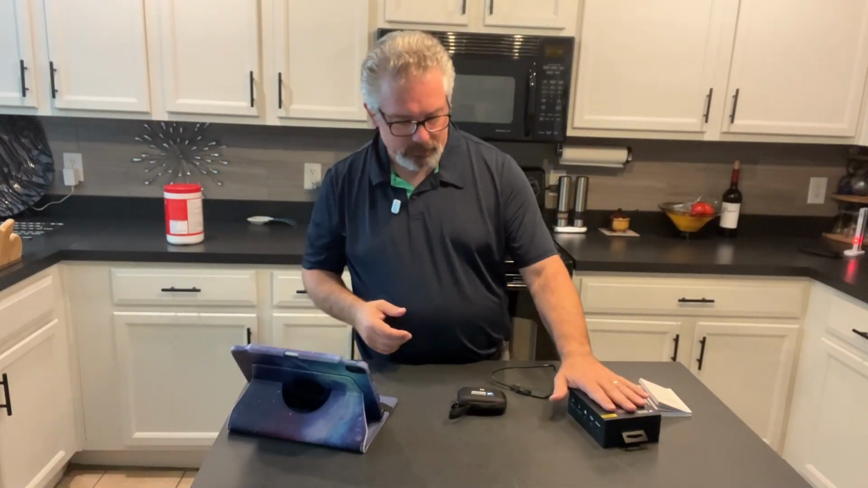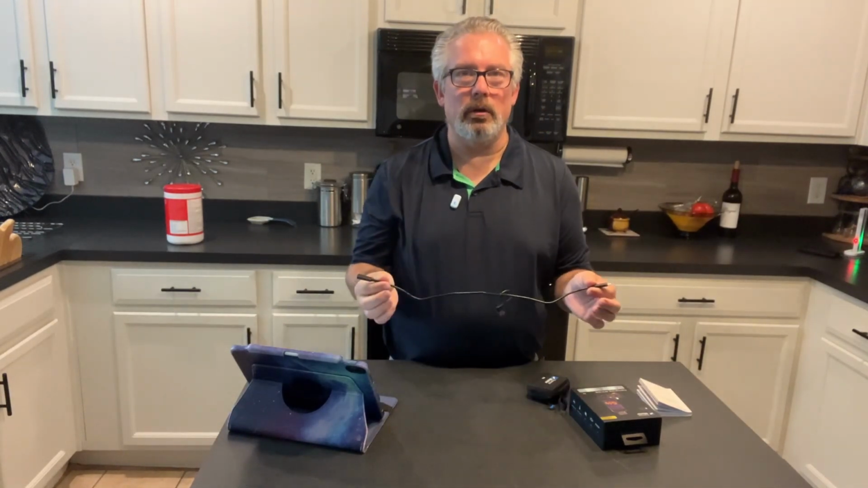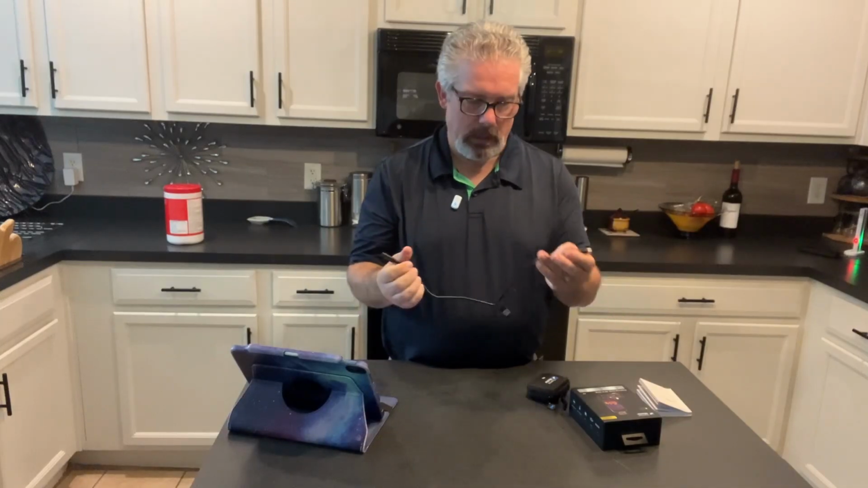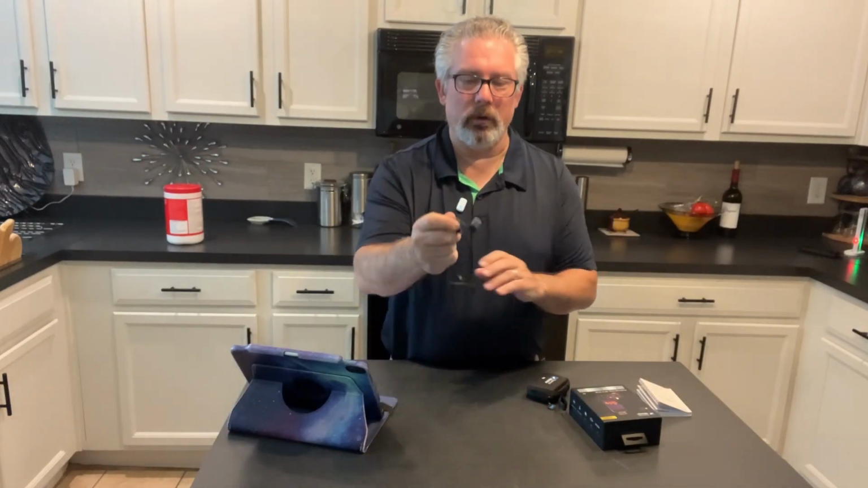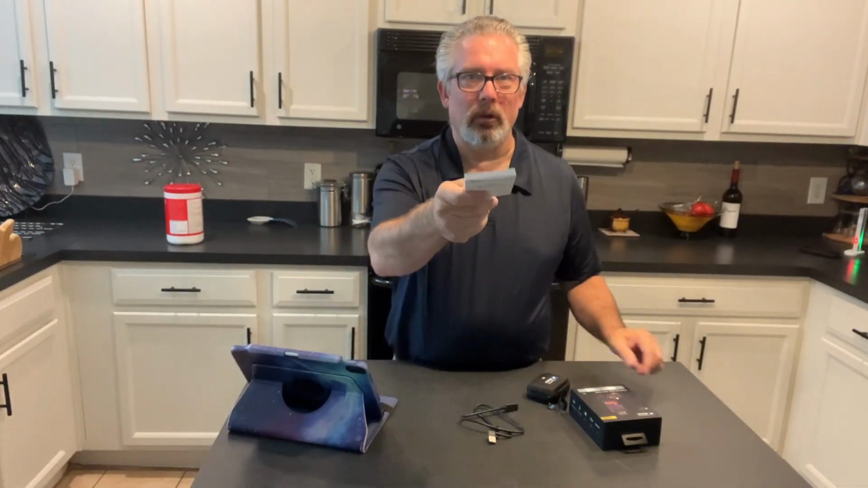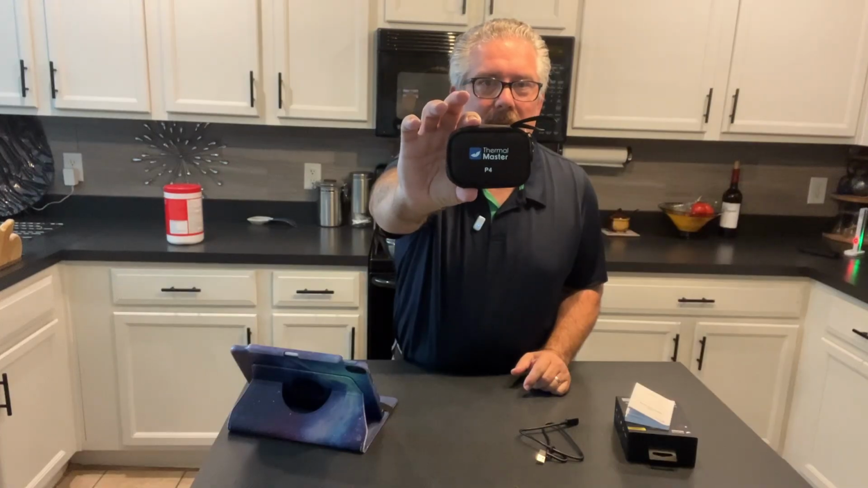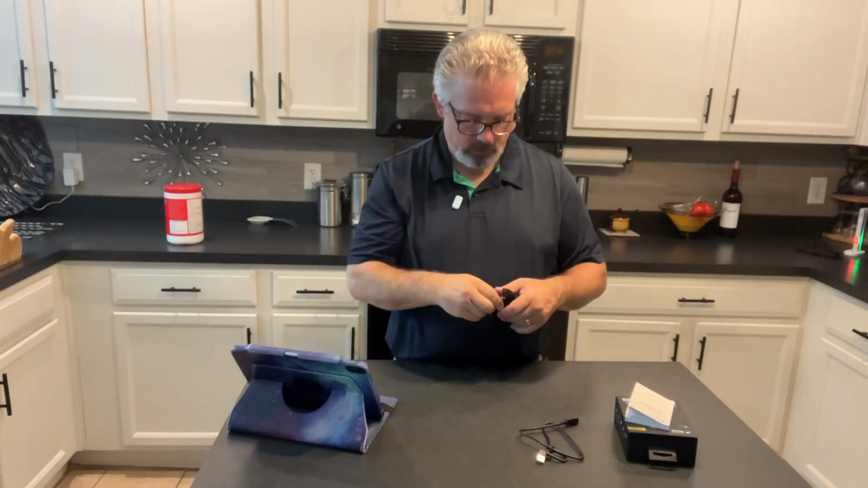But what you get in the box is you have the box, you get an extension cable that has a female and male USB adapter, so you can plug this into your Android phone or tablet. It also has a USB-C or USB-A, so you can plug it into a laptop if you wanted. Comes with a user guide. It looks very thick, but there's like 30 languages in here. It's about 7 pages for your language. Comes with this nice little carrying case. This is what the camera's inside of. I'll open it up for you and show you that camera.